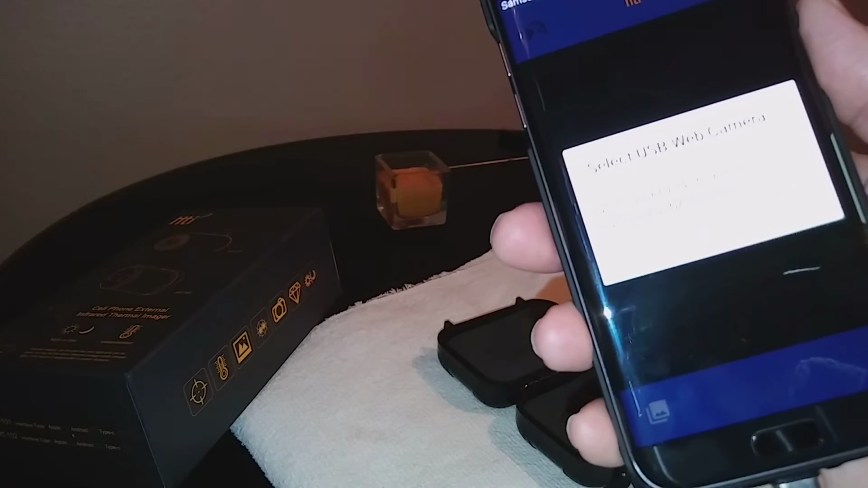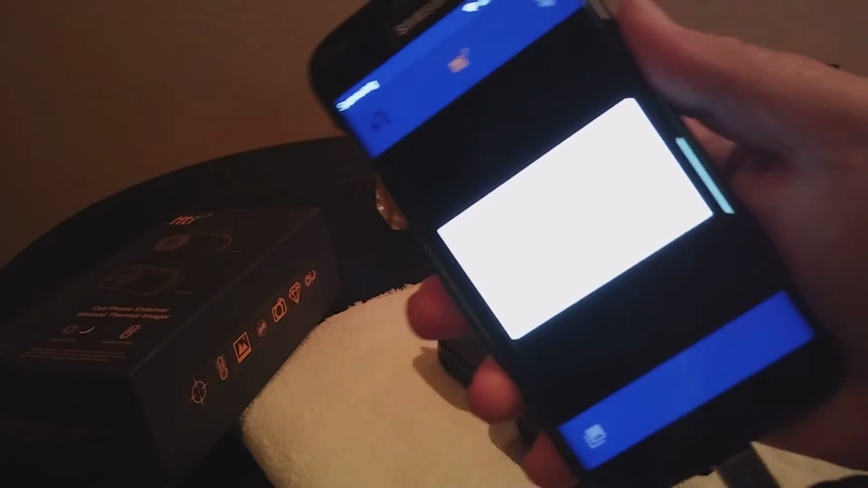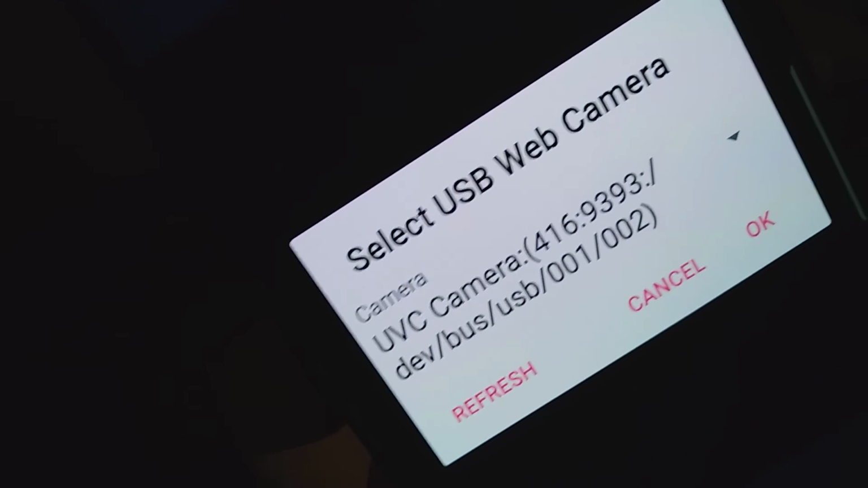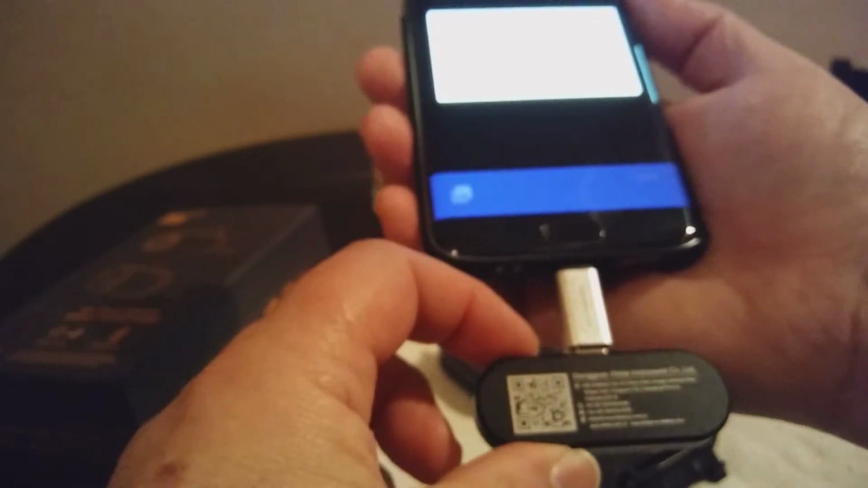and let me take off my flash so you can see it better. Maybe you can't. Let me zoom in here. There it is. So it says it detects something. You have to have a phone that can power devices. It didn't work on my older LG because it didn't have the capability of OTG. I think that's the terminology. But this phone, it did, instantly recognized it, and it worked.